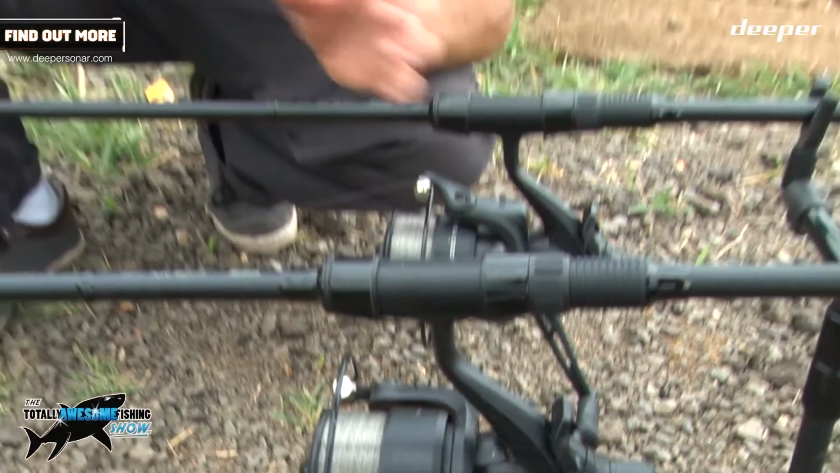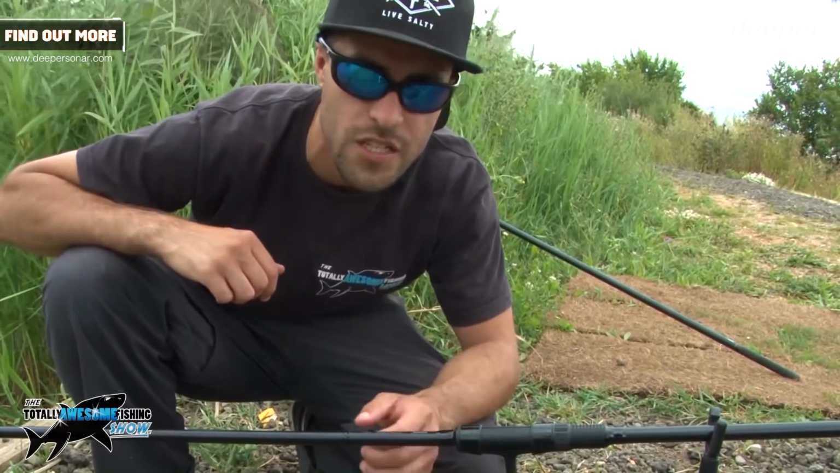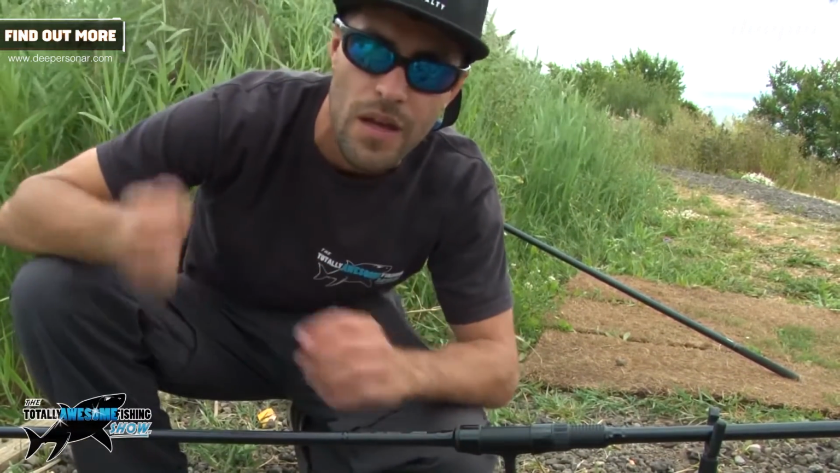Any finicky bobbin buzzers that go off, the bite alarm, a couple of bleeps, you do need to strike into the fish, because we've not got any leads, there's no bolt rigs, it's just directly onto the fish.